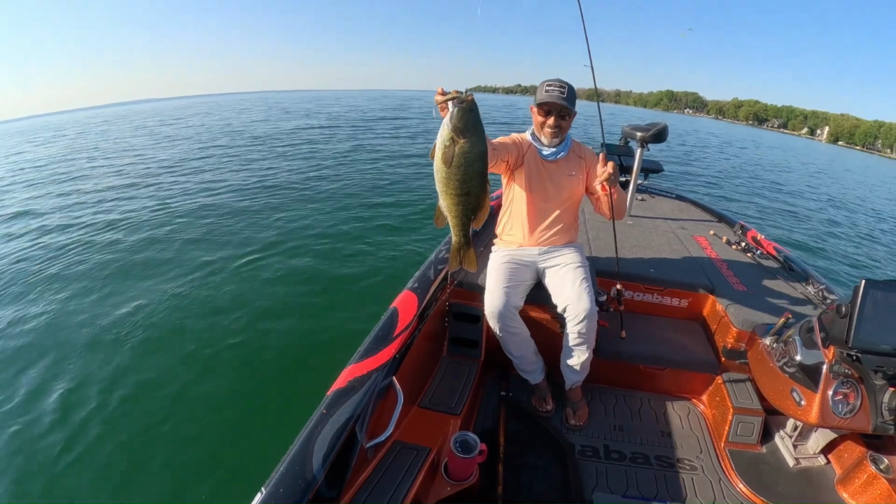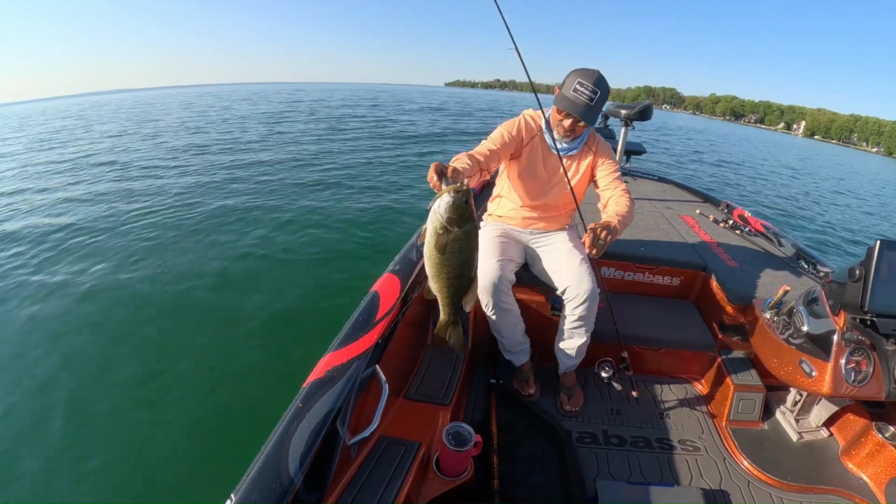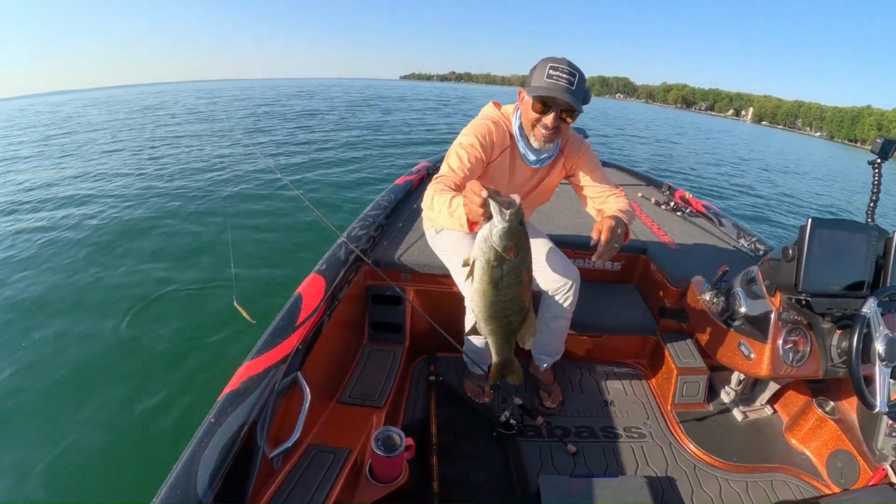Giant. Man, what a fish. Holy heck, look at that fish.